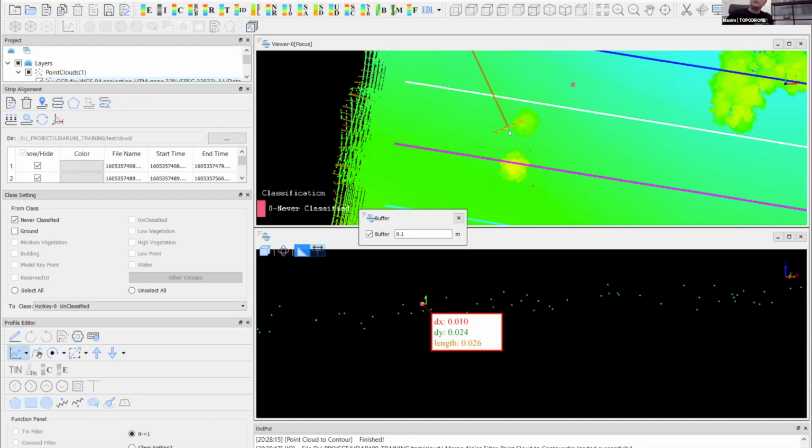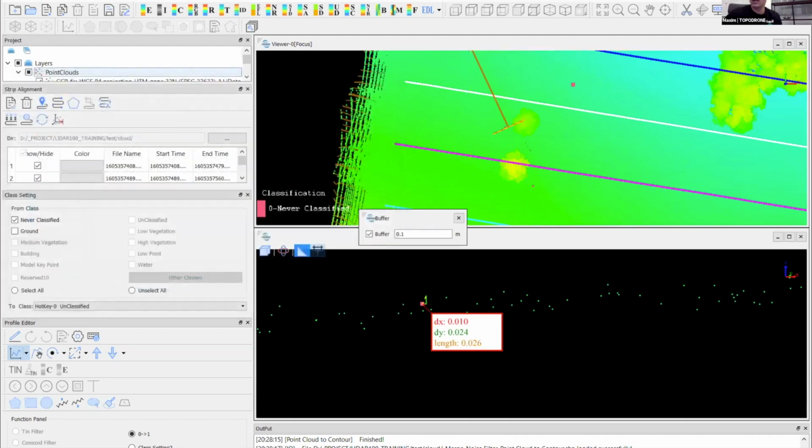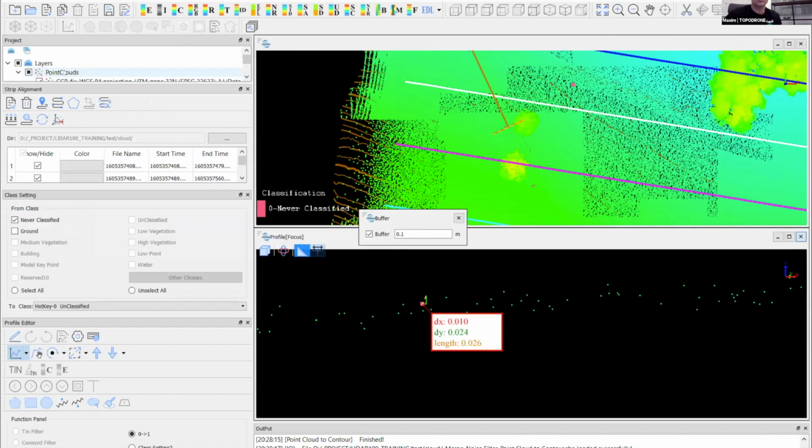LiDAR is more simple and faster to process, but you can combine photogrammetry and LiDAR when you would like to get a colorized point cloud. In this case, you need to add some part of photogrammetry just to align images, and after that you can colorize your point cloud.